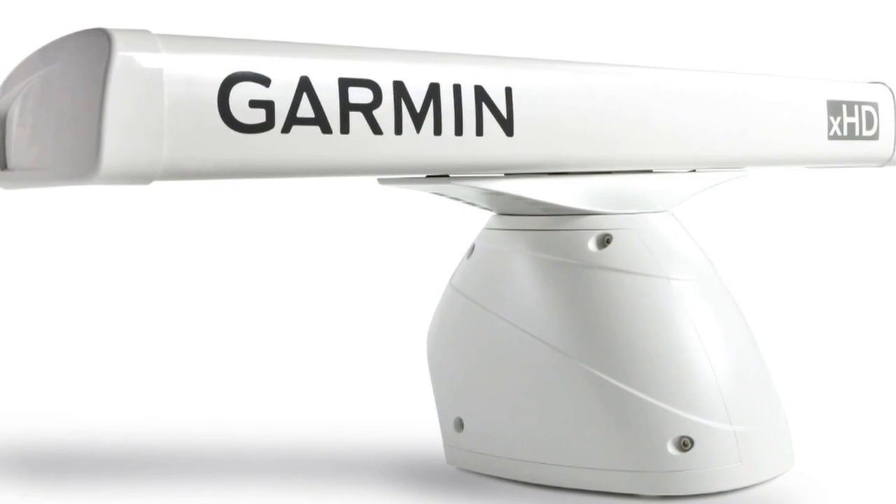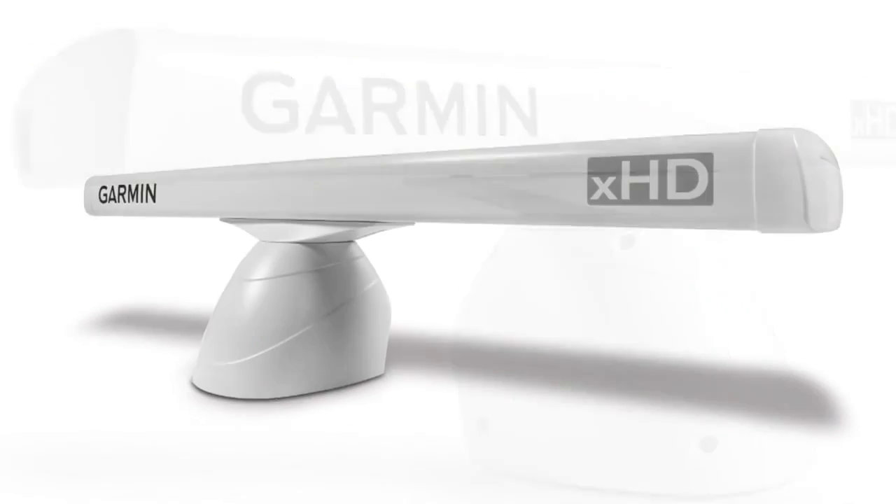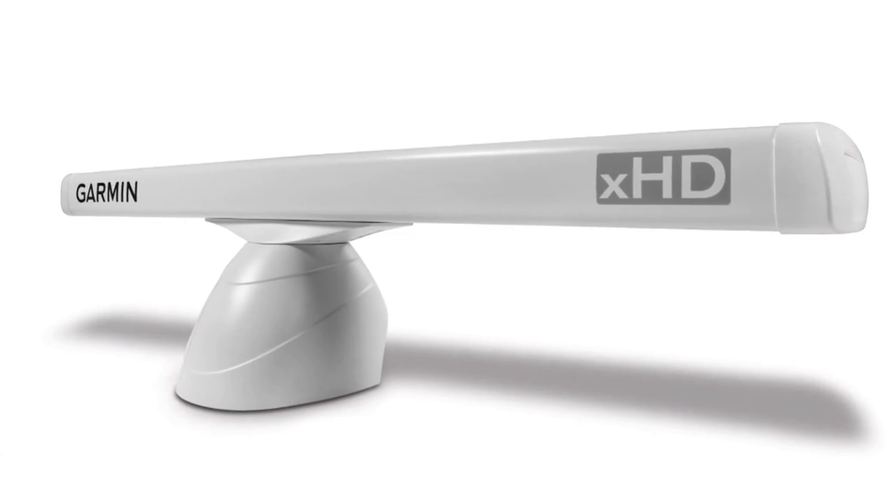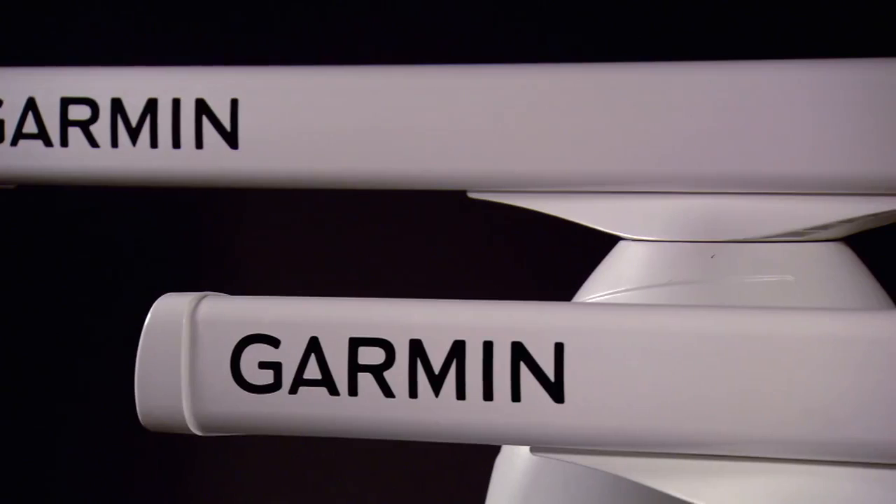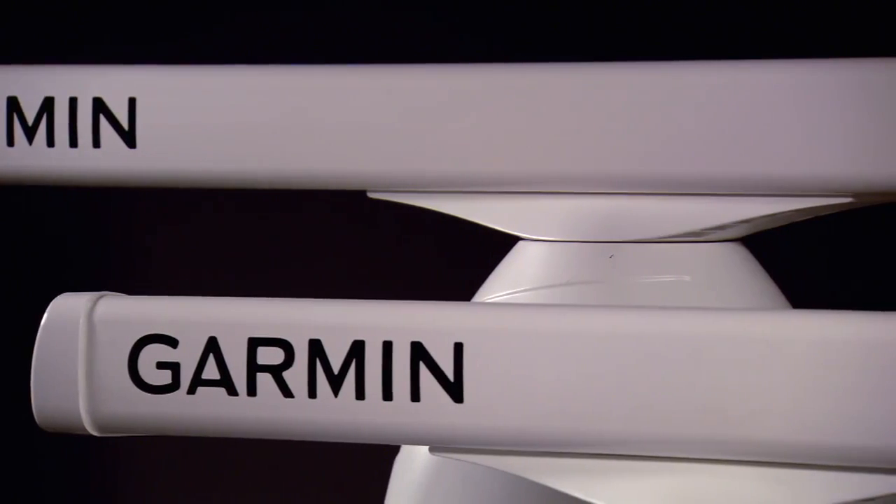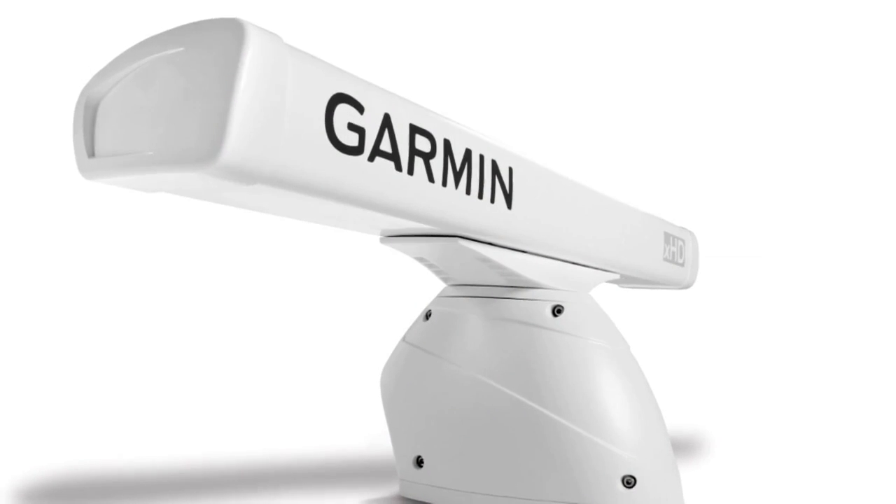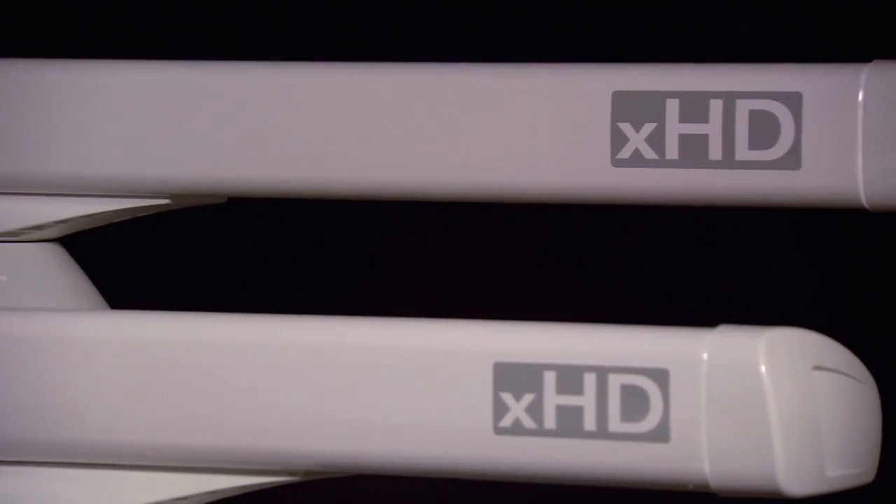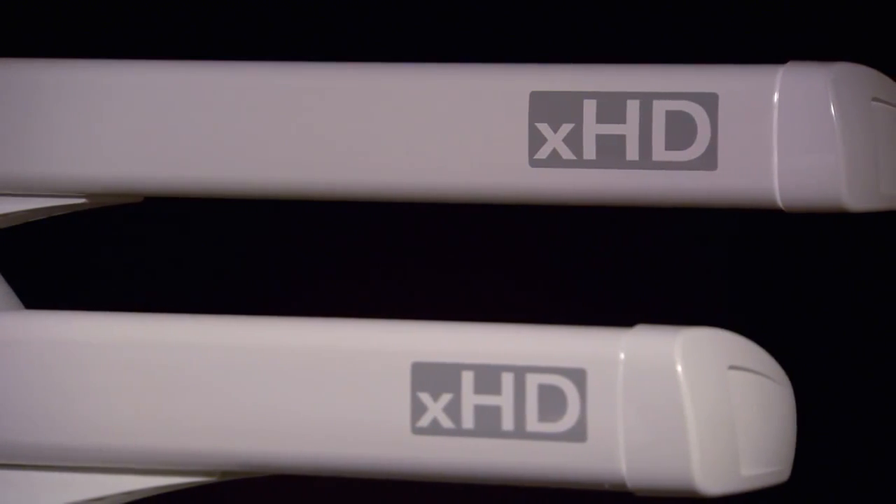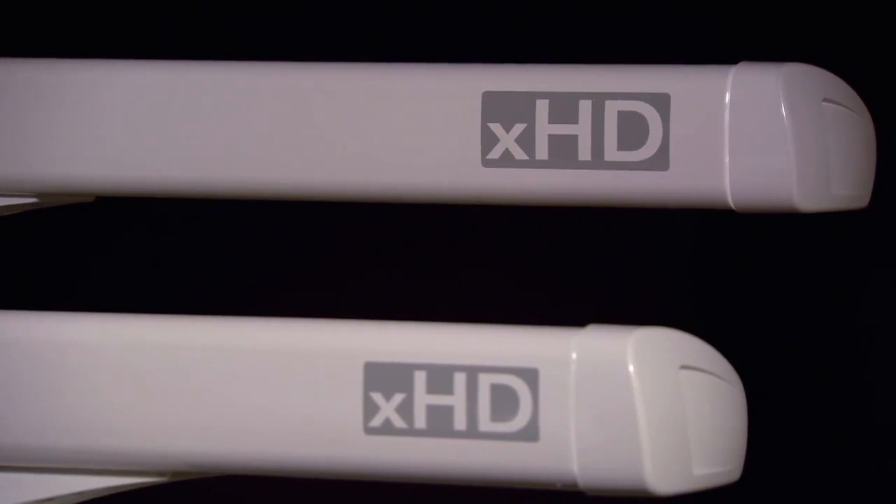Next up are the open arrays. We offer 3 levels of power: 4,000 watts, 6,000 watts, and 12,000 watts of power. We also offer 2 antenna sizes, 4 foot and 6 foot. Mix and match here. Pick the power level you want, pick the antenna that will fit, and you've got a complete radar system. And we've done it again. We've increased the processing power and speed for our open arrays in an effort to get a better radar picture. Now, we call these XHD versions, and they're a generational leap faster than any previous models.